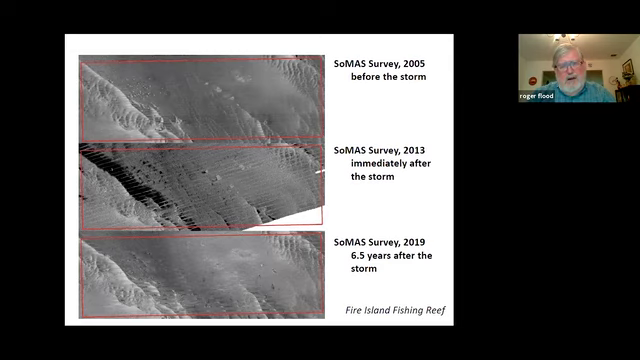And I think there's a later one that shows where it starts to go away. But in any case, what we see is that by the time we get to 2019, at least in terms of backscatter, the seafloor looks pretty much the way it did before the storm.